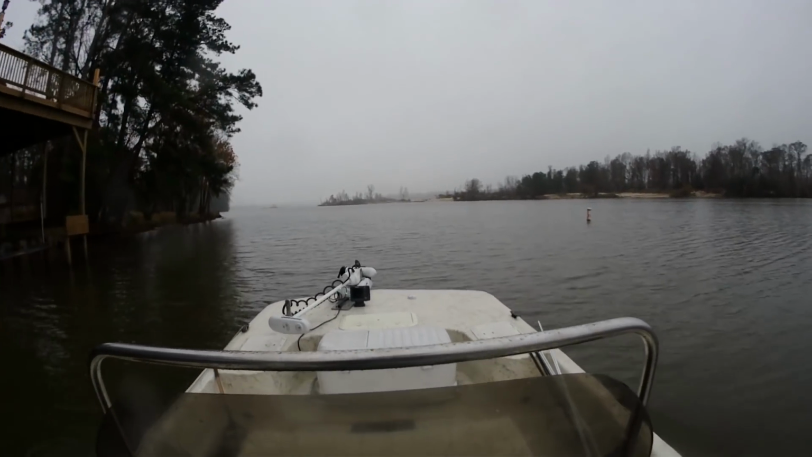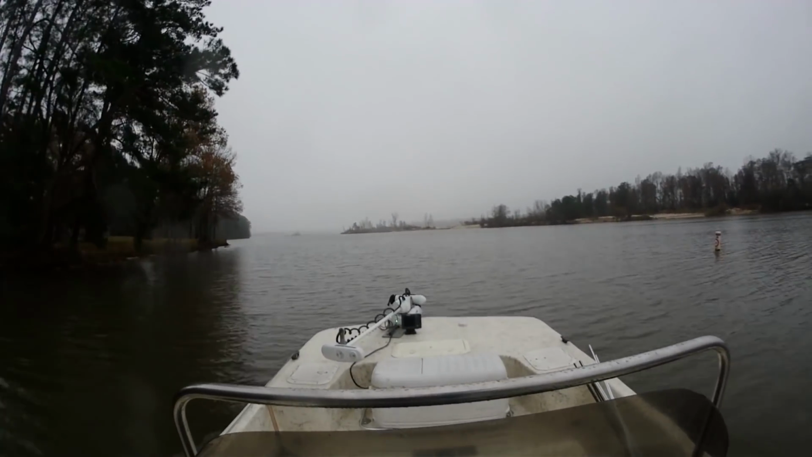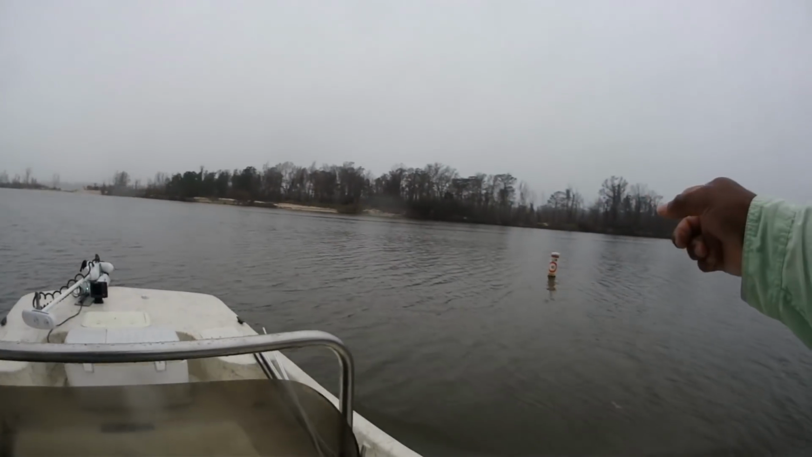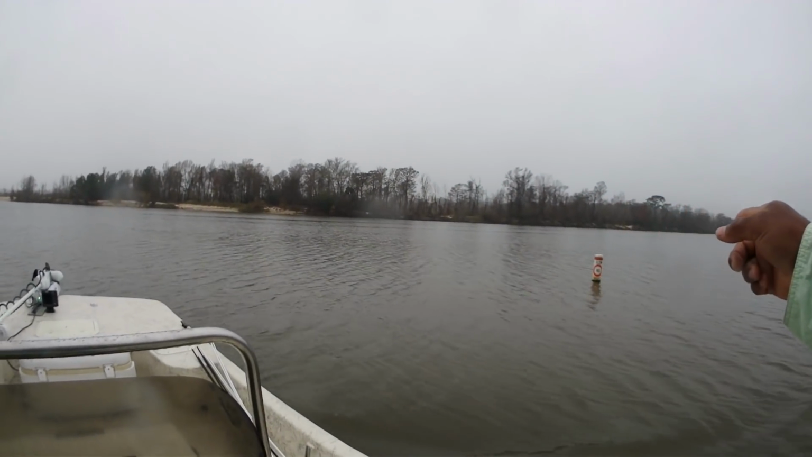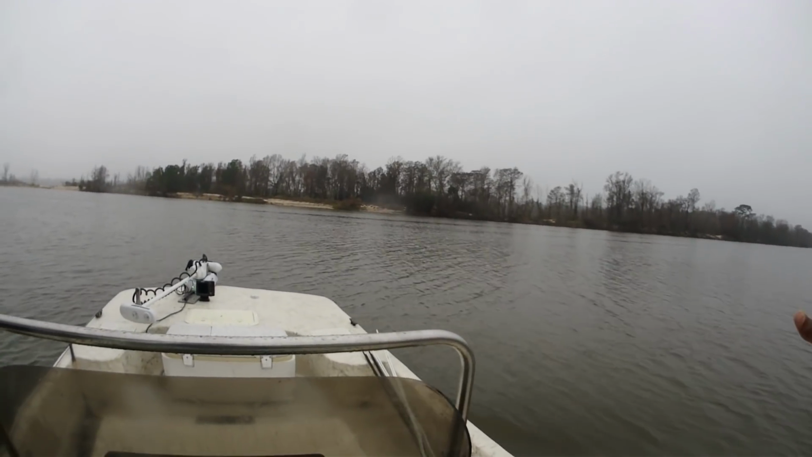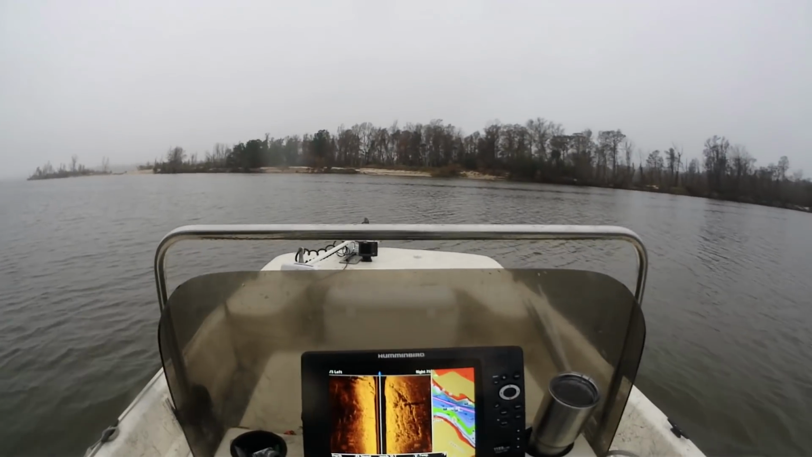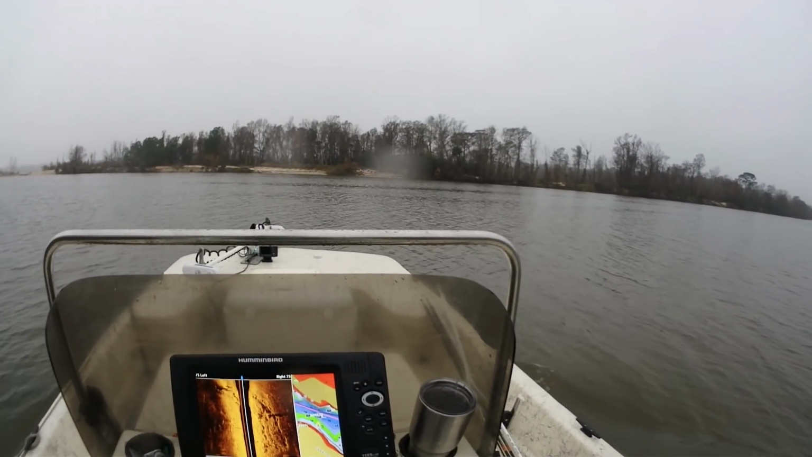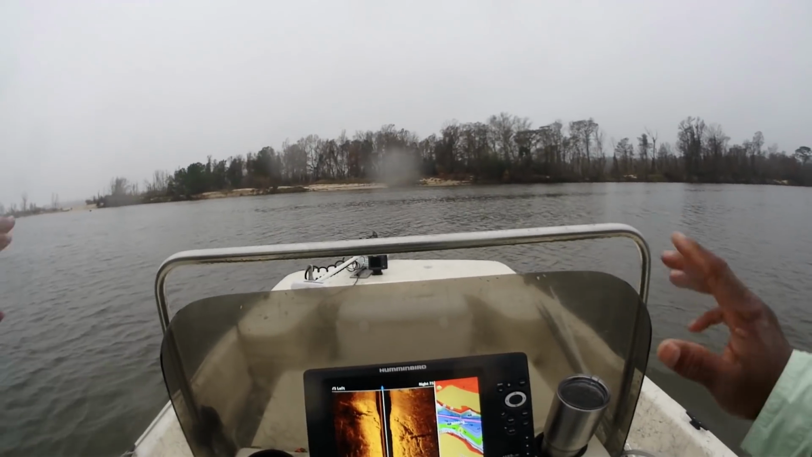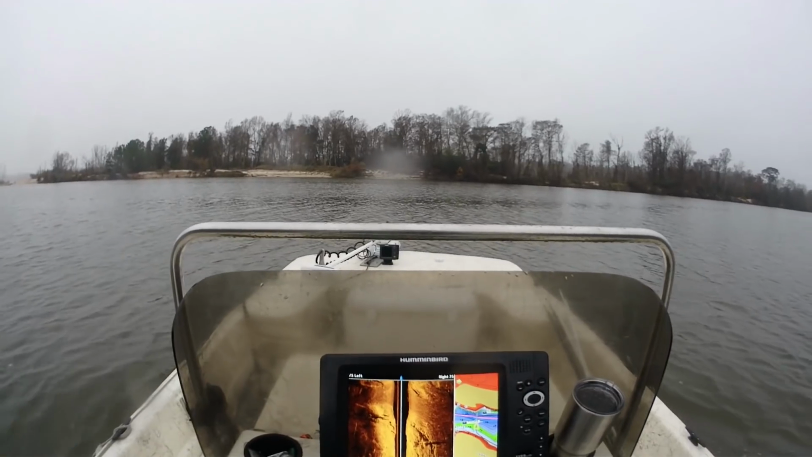Like I say all the time, just because you see water, that doesn't mean it's safe to run through it. So here's that second buoy I was telling you about. Like I say, this is a no-wake zone. But once you clear this, you'll see that the depth starts to drop off into the river. So there you go, 10 foot, safe to go either way. All right, let's get to the fishing spot.